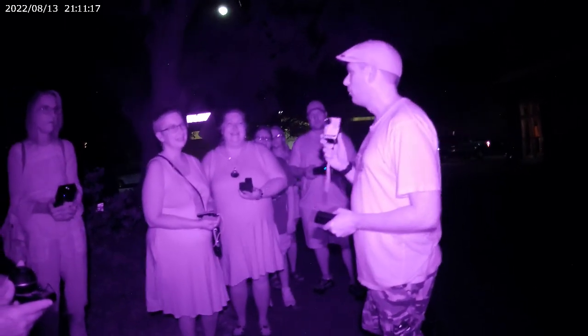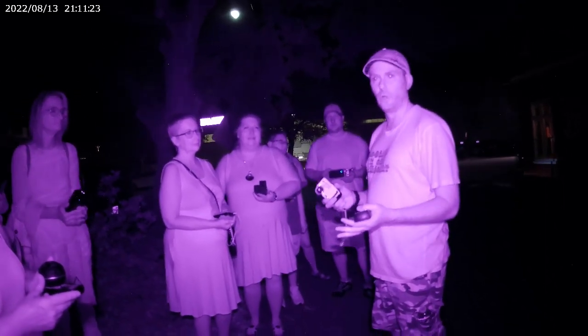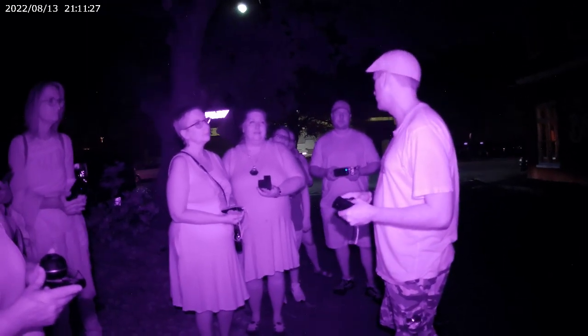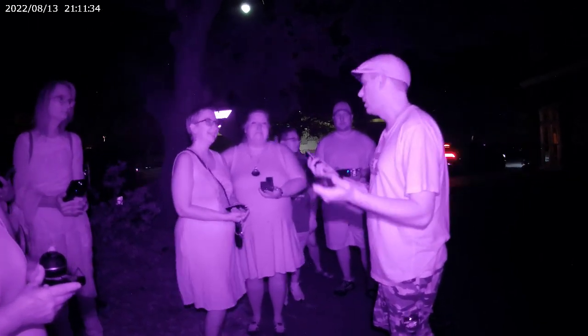There's no flash on this on purpose. So when you're taking pictures, please be very still. It'll look blurry if you don't, without a flash. The reason we have no flash on this is because we don't want any false positives. We don't want anything coming up where I have to send it to my wife, the photographer, and say, what the hell's going on here? And it's just a light flickering off of a windshield.